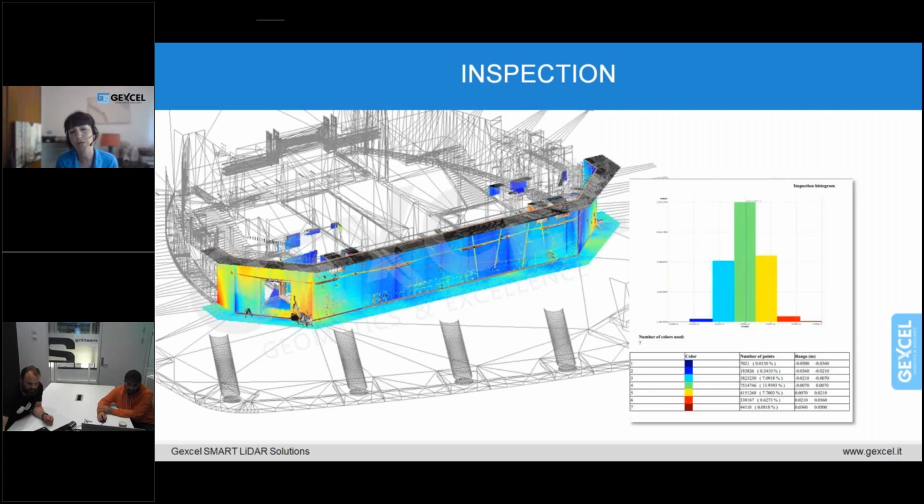So if you have a reference model, for example, a BIM one, you can compare the as-built and as-designed. You can compare the models in order to extract the 3D geometries variation in time, as we have done here, or better, as you have done here.